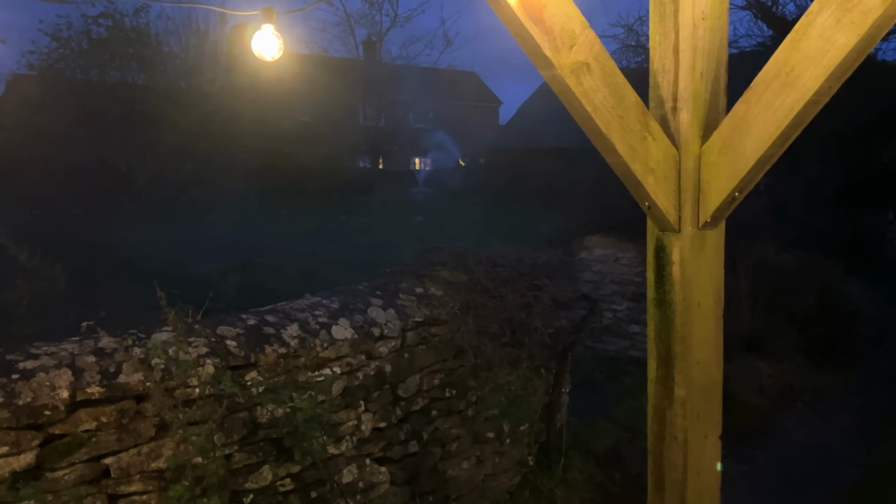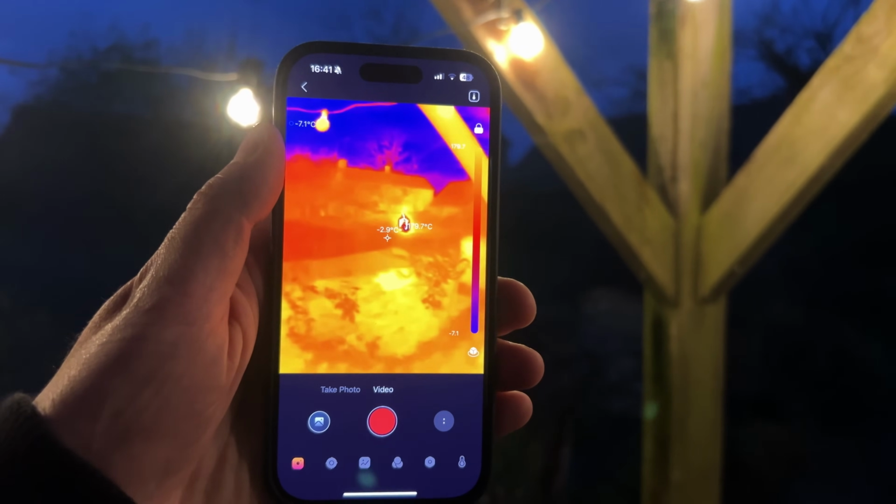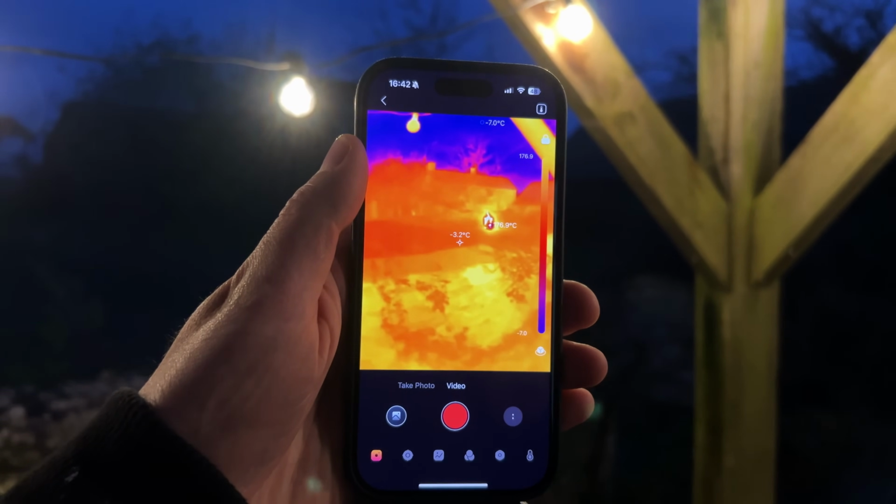I am actually quite interested to see how far it detects, because as you can see over there, the fire is currently going. So if I hold this up, look at that. Mate, that's 176 degrees, 180 degrees. Oh my God. You do not want to touch this burn bin.